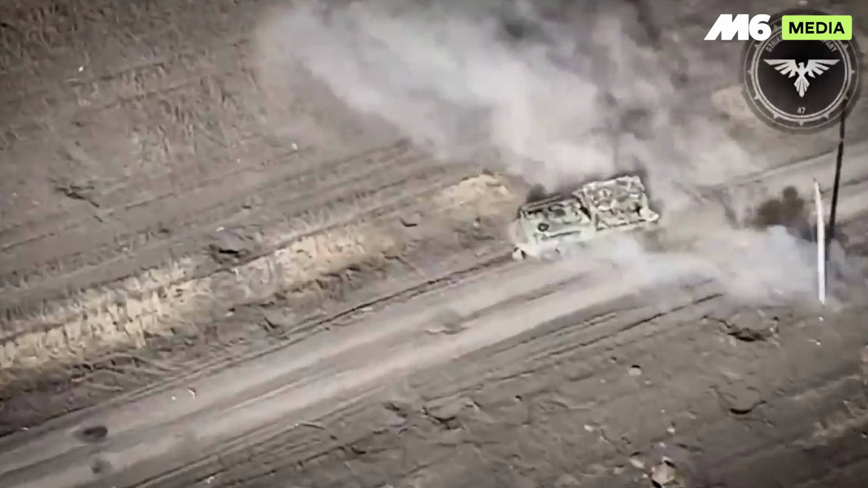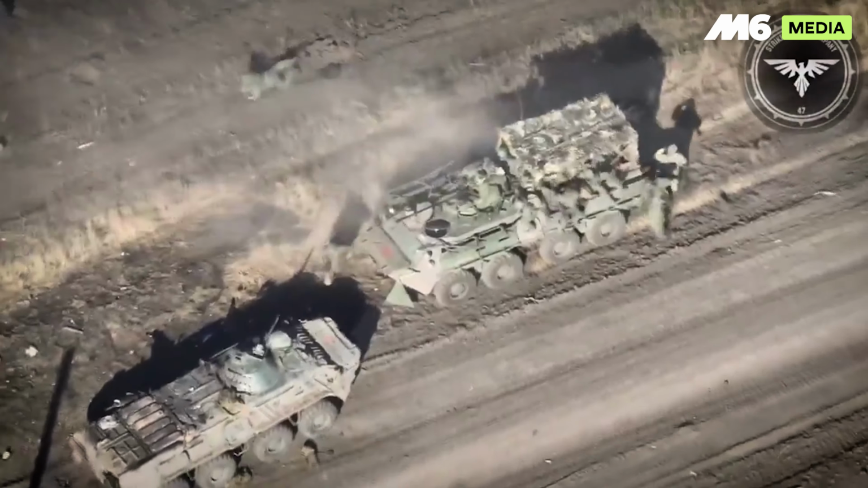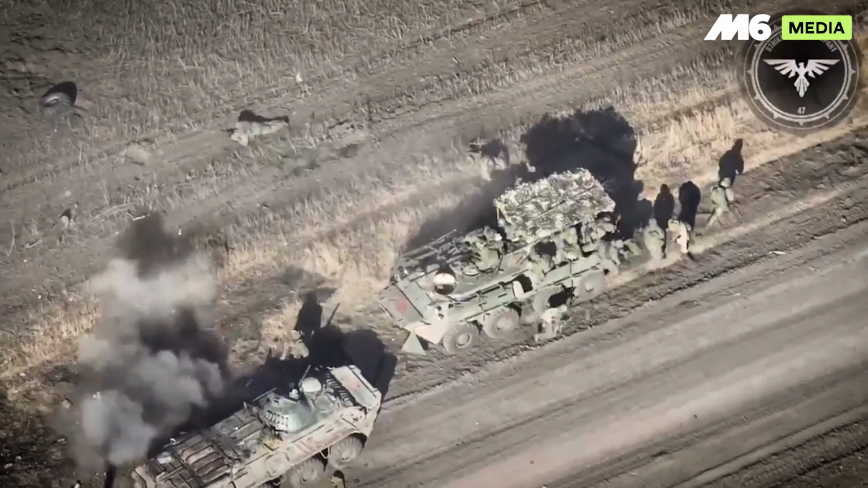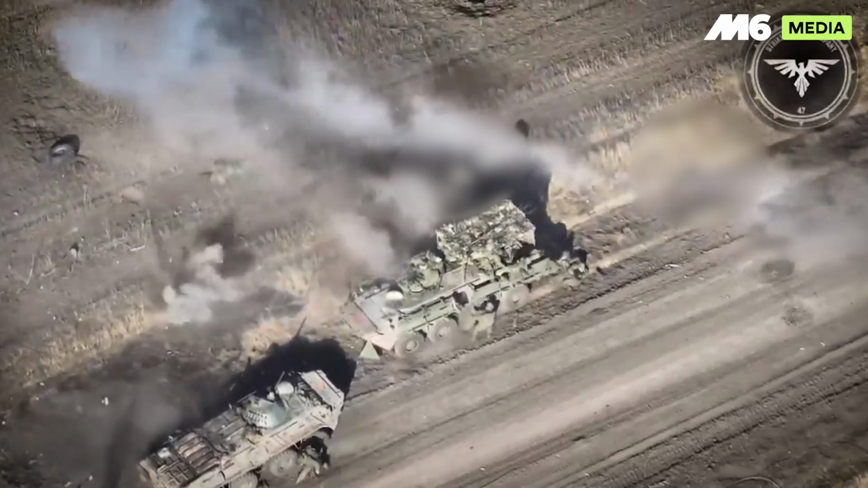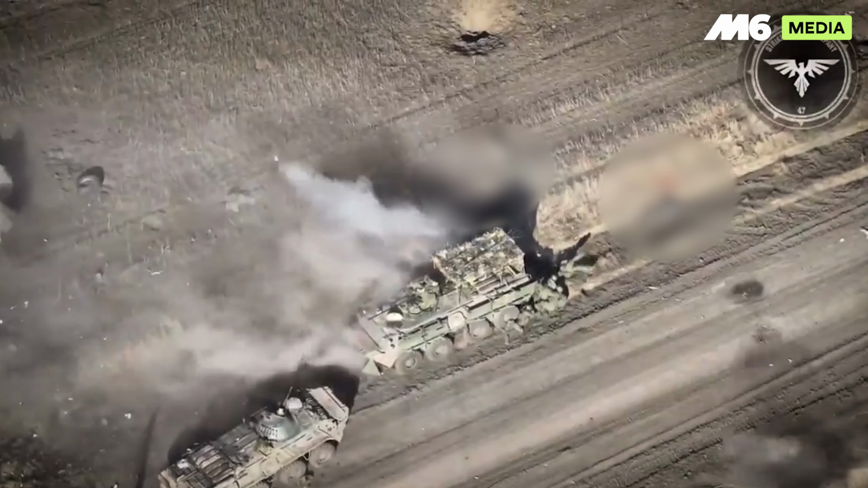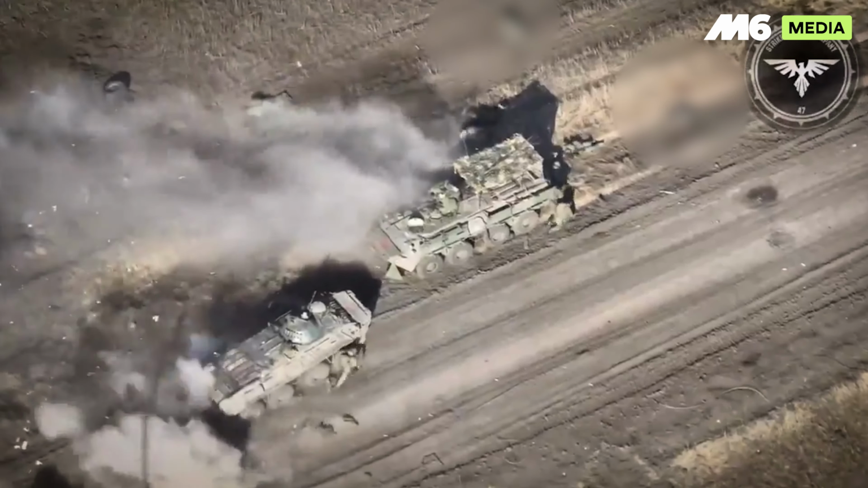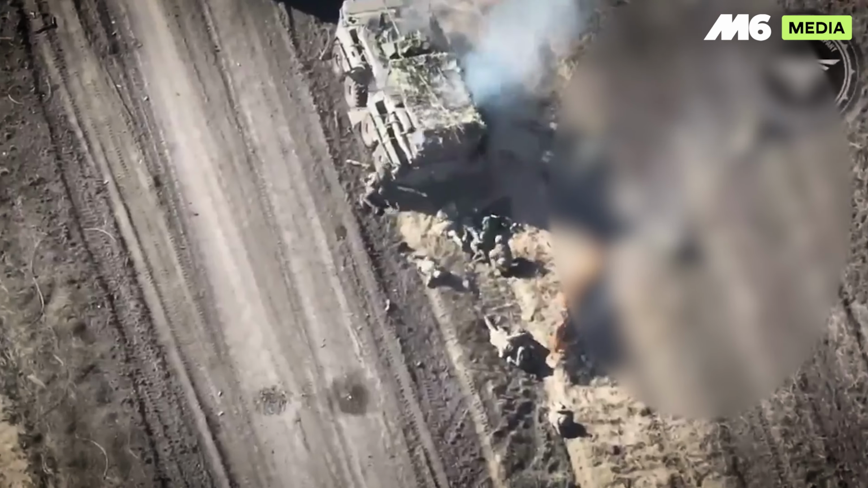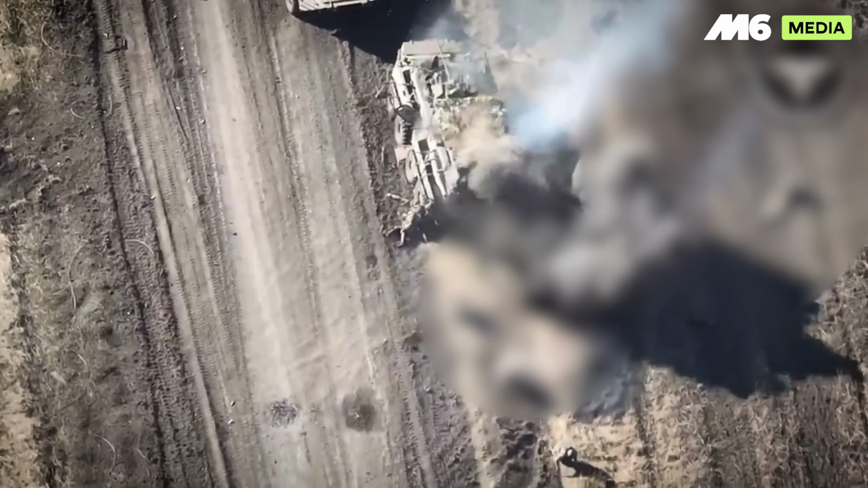Drone footage shows a lone BTR-82A already taking 25mm hits as it churns toward Ukrainian lines. Under fire, the driver pivots the hull to shield the front, then brakes on a roadside verge and drops the side hatch so the packed infantry can flee. Cannon bursts from a concealed M2A2 Bradley keep tearing through metal and men alike, while nearby mortar splashes ignite fuel and cook off ammunition. Most soldiers who spill out are cut down within seconds.